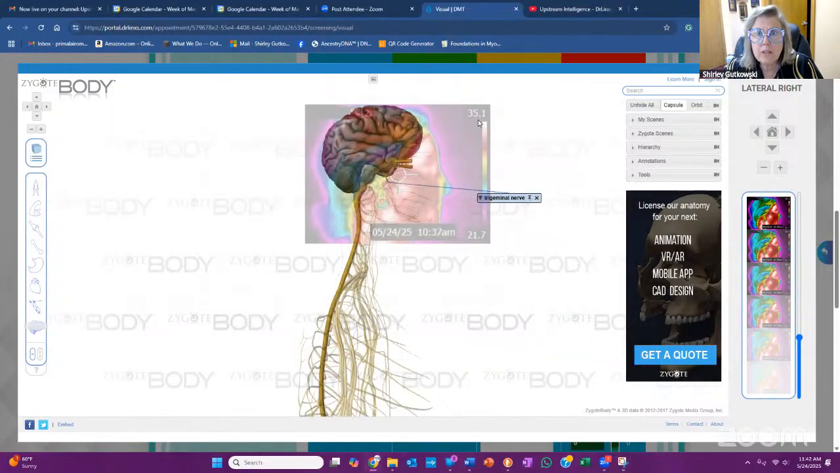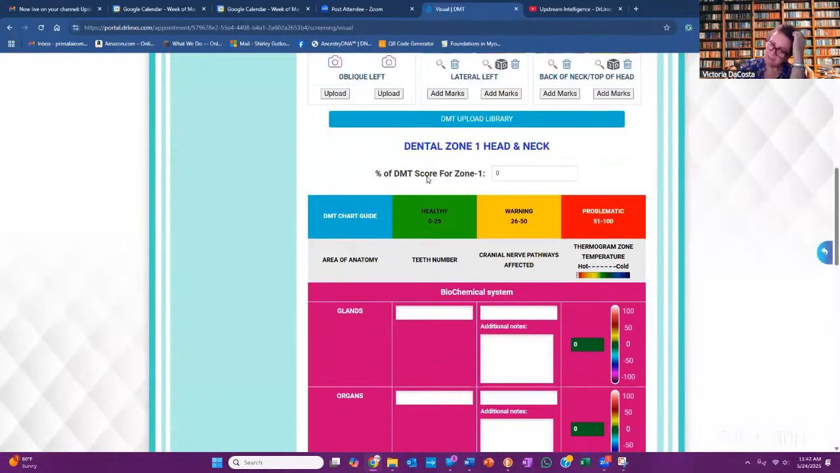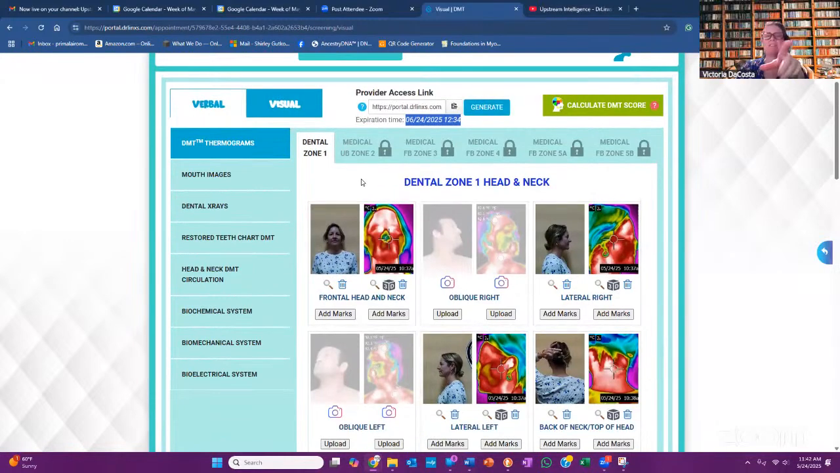Now you're saying that we can get even better information if we mess around with the contrast. Yeah, so you've got good information there, but if you want to get some contrast with some black background on the image, yes. Now tell me where that was, in the library. So now you're in the thermogram. So you go down below the images where it says library.